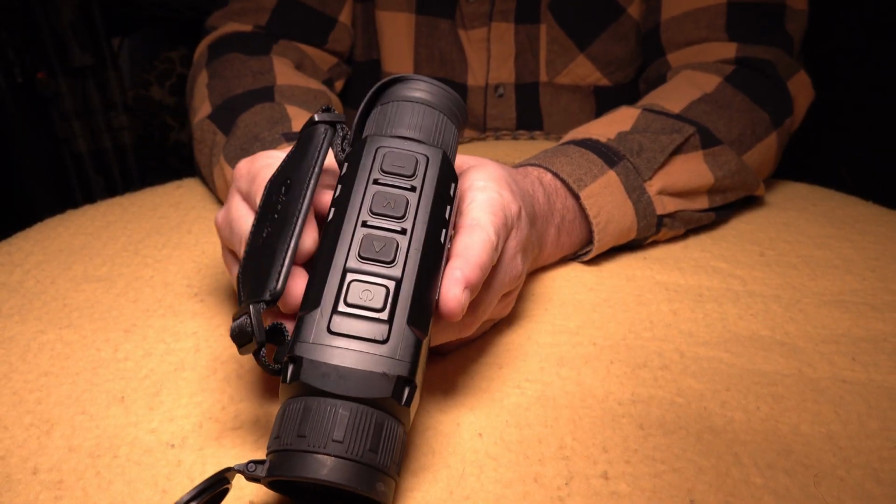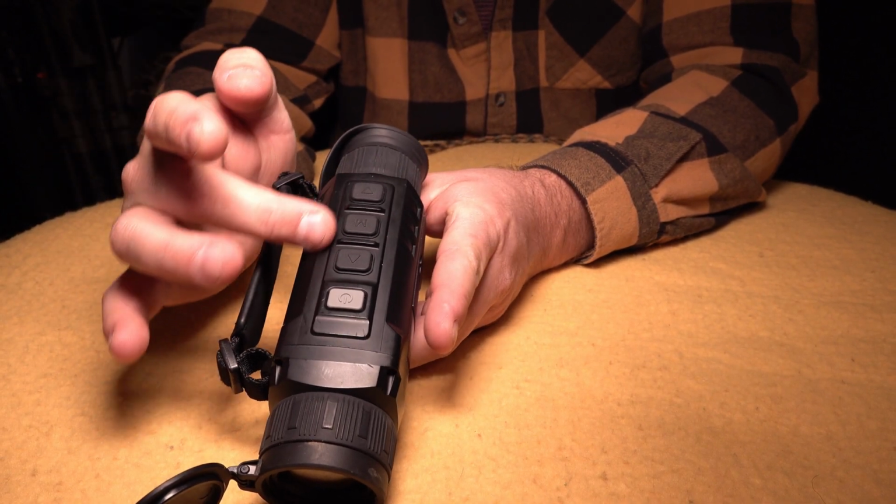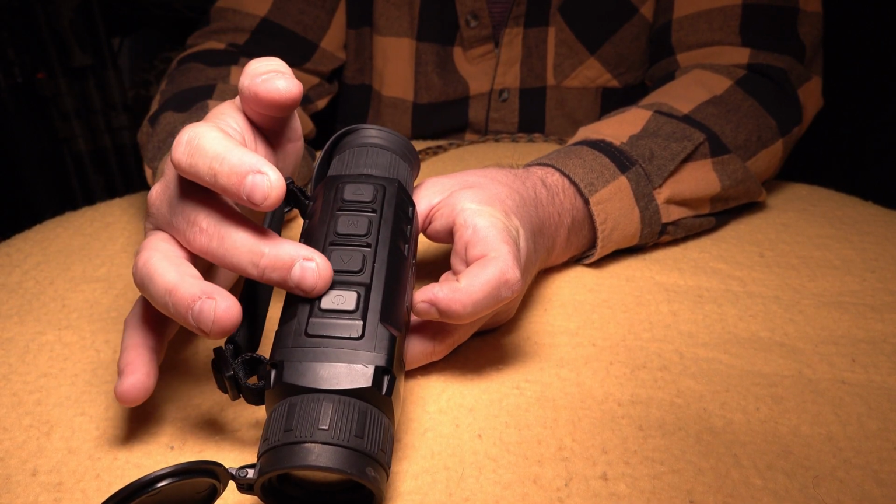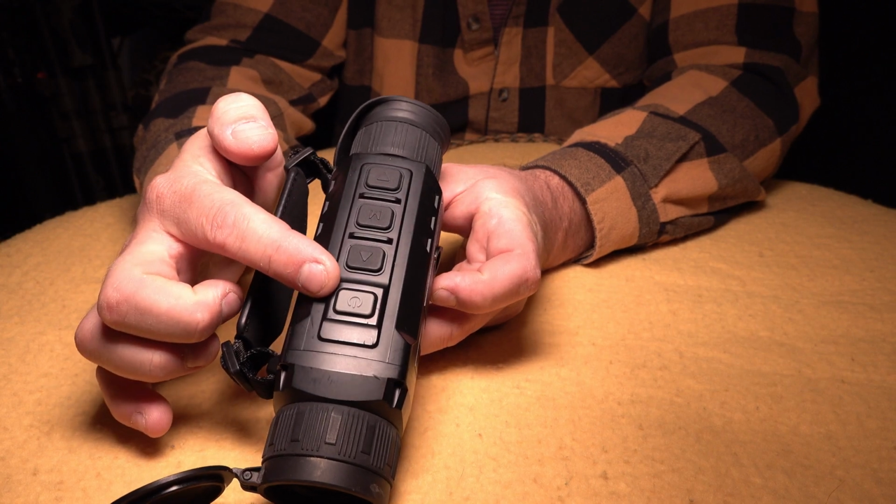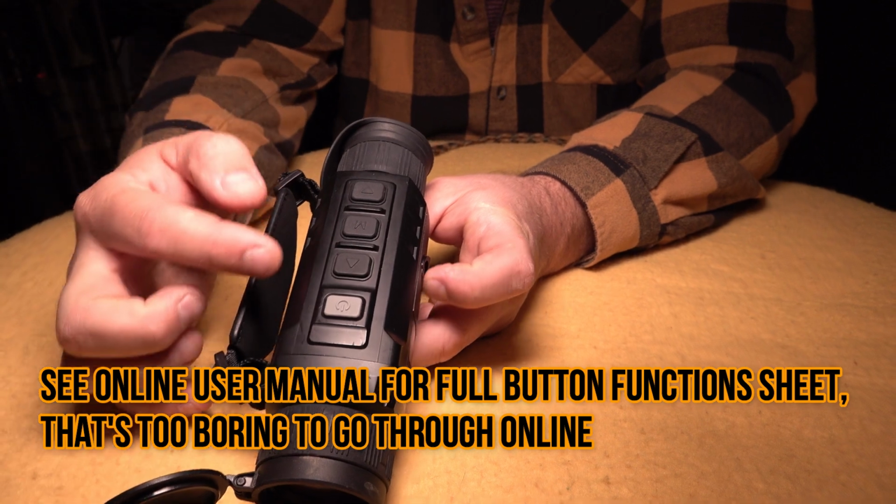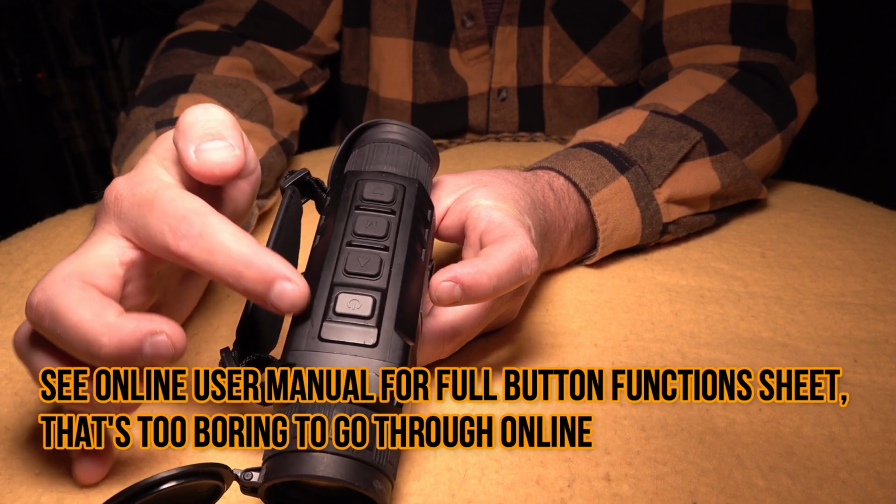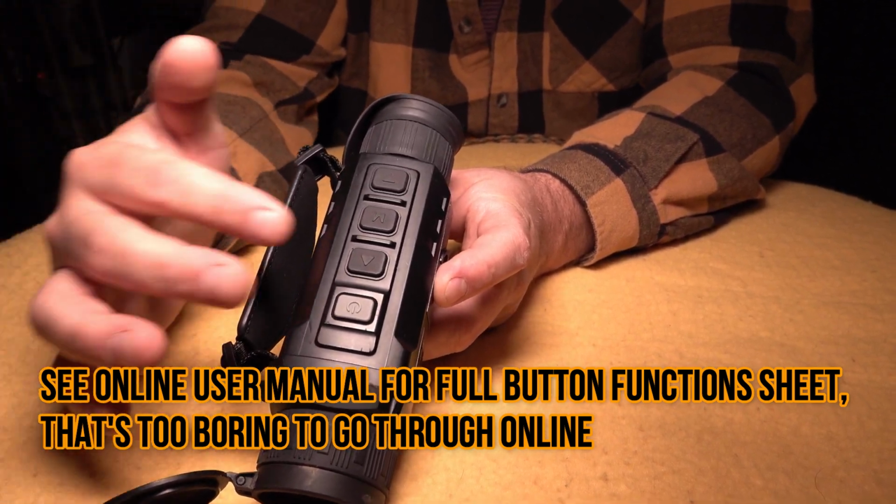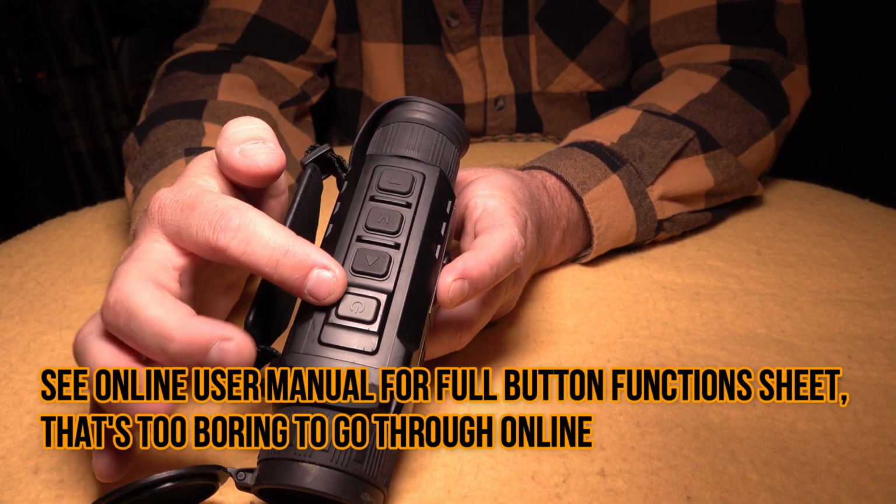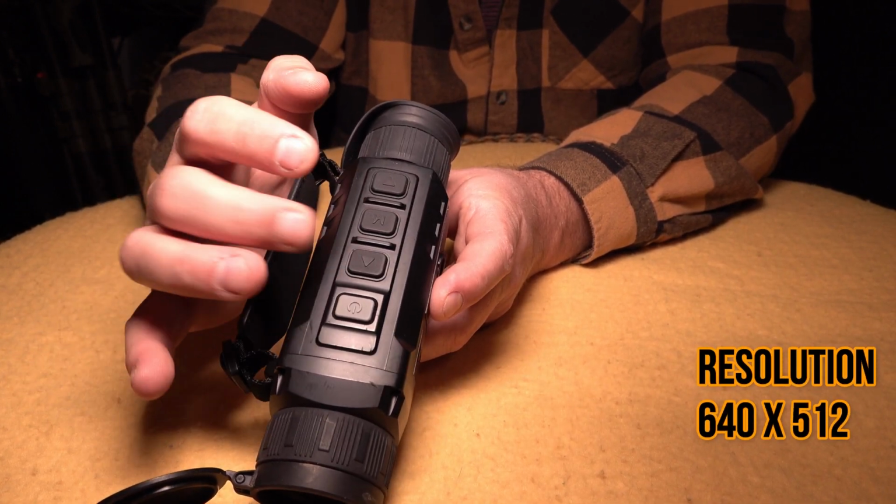Moving along to the back, you've got a 4-button layout, and I do like how these buttons are very spaced out by comparison to some other thermal scanners. And if you notice, the power button is really the one that's spaced out a little bit further above, and it is raised up. The other ones have these ridges in between them, versus this one is just on a platform above the rest. So that definition that really helps you figure out exactly which button you're touching is very nice. I really like that. That is a super cool feature.